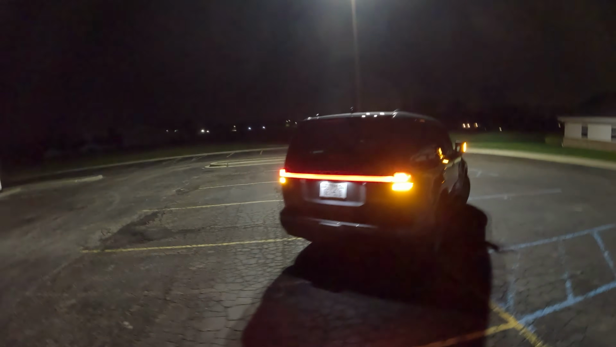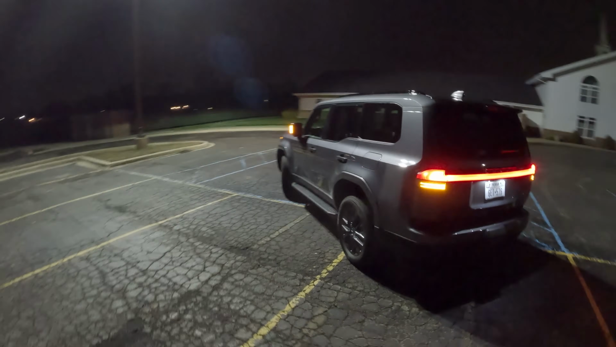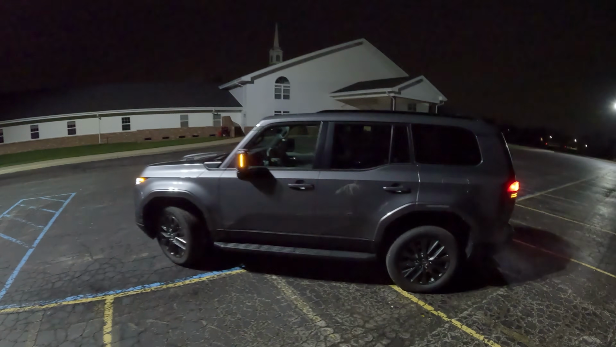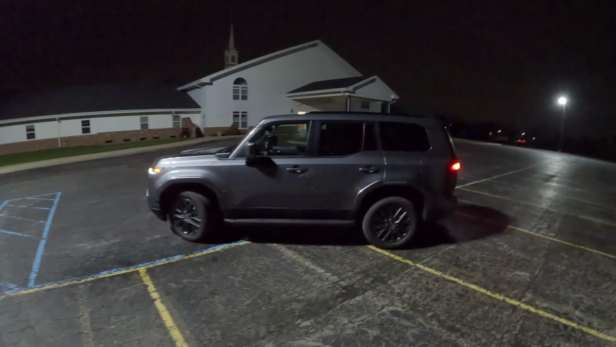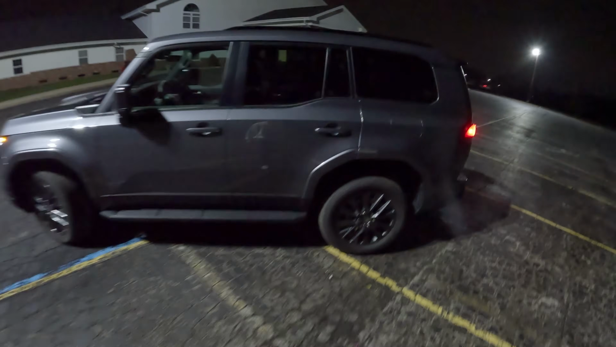Pretty nice night presence here with this GX. Nothing overwhelming, no crazy lights while you approach, no underglow. And of course, this is the base model Premium GX, so just kind of as a whole, there's nothing overboard with this SUV.